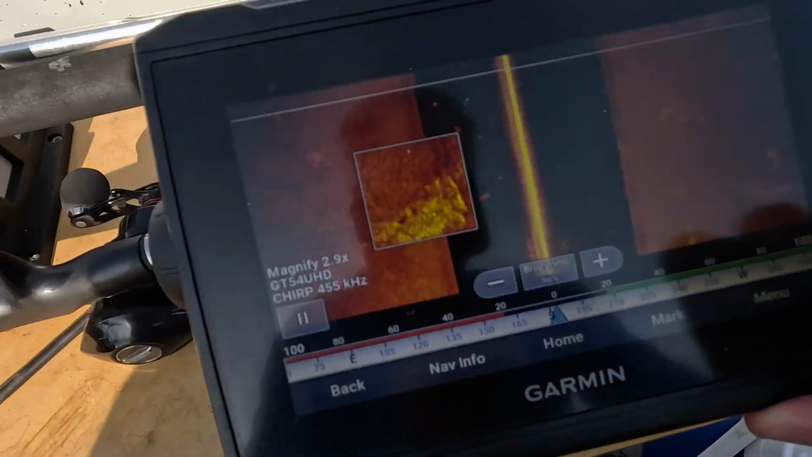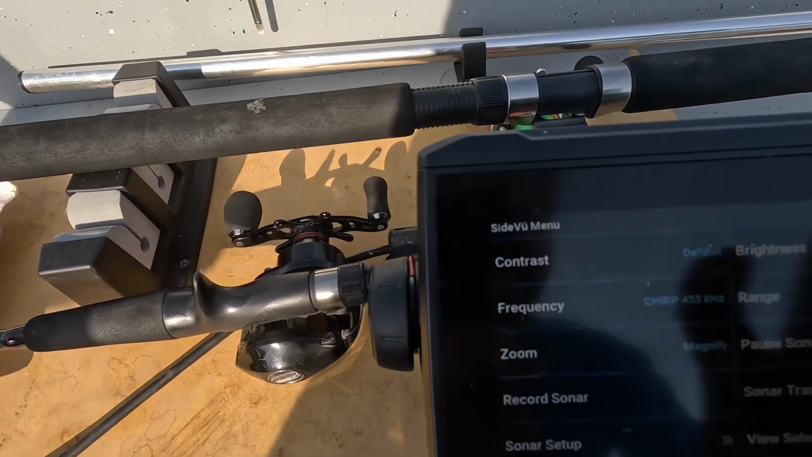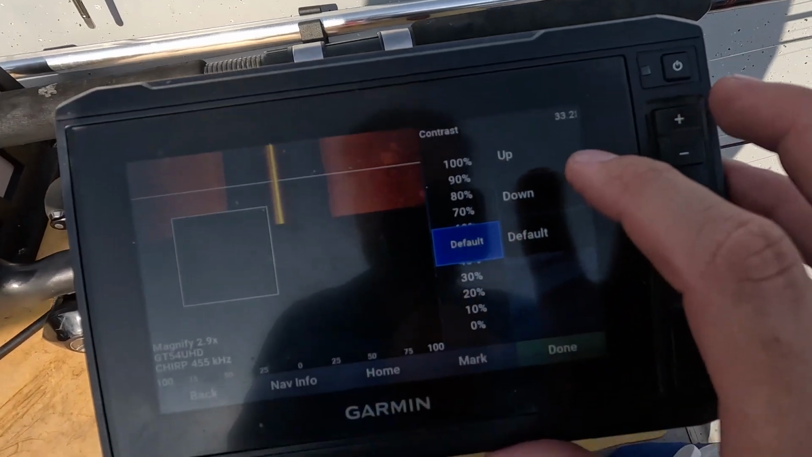And then on the contrast side, right now I have the contrast on default.